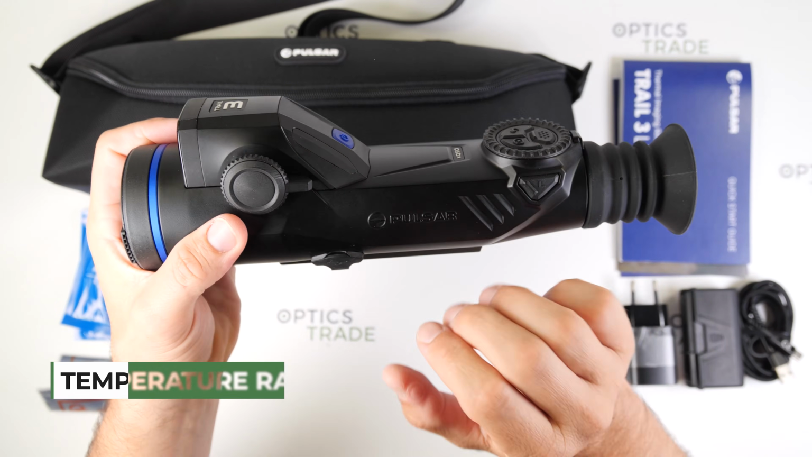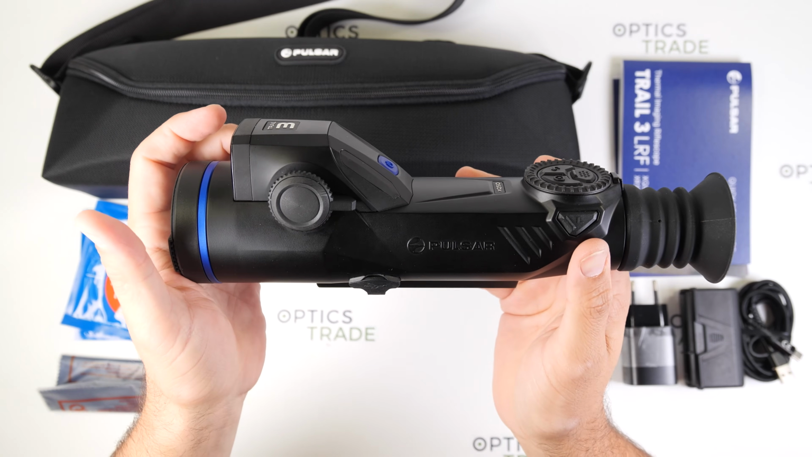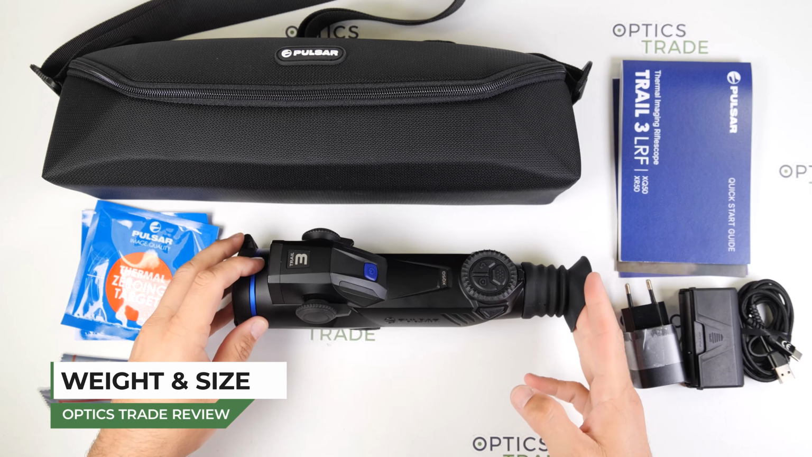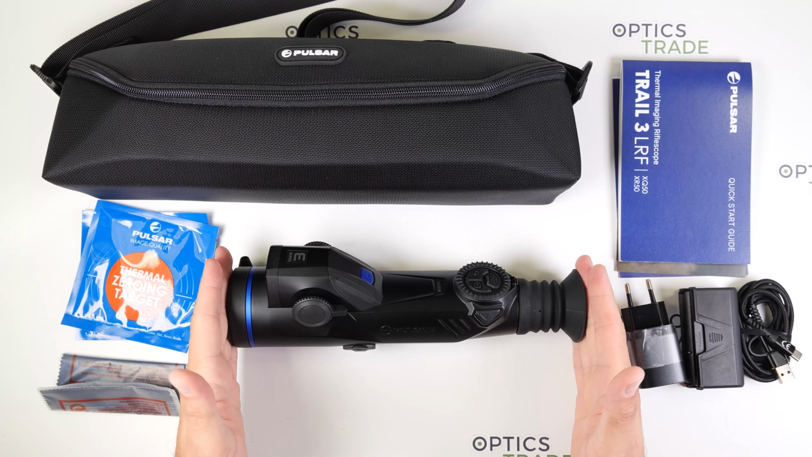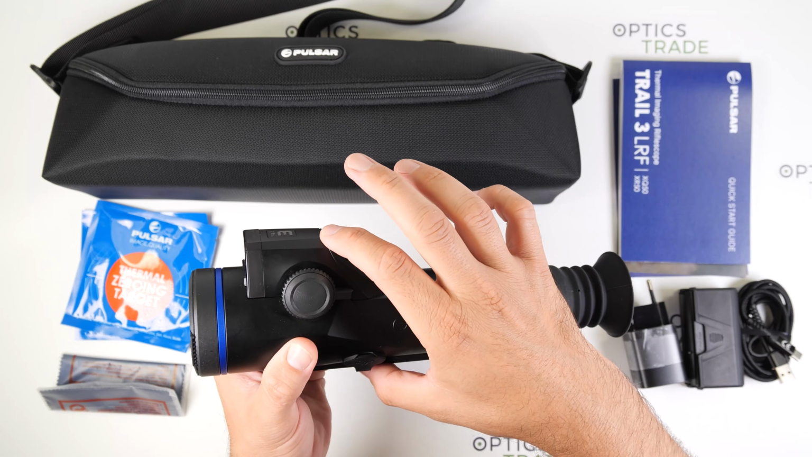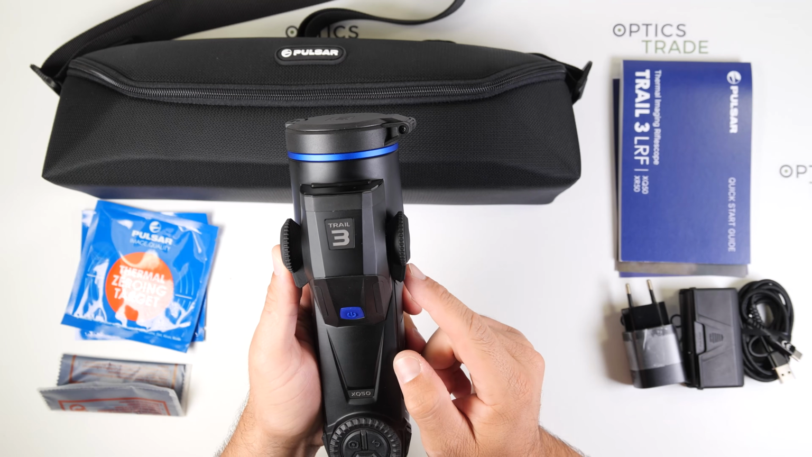The temperature range this device can operate in is from -25 to +50 degrees Celsius. The size of the device is 271 millimeters in length, 86 millimeters high and 71 millimeters wide.